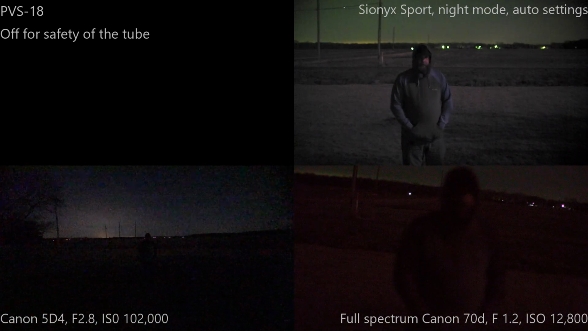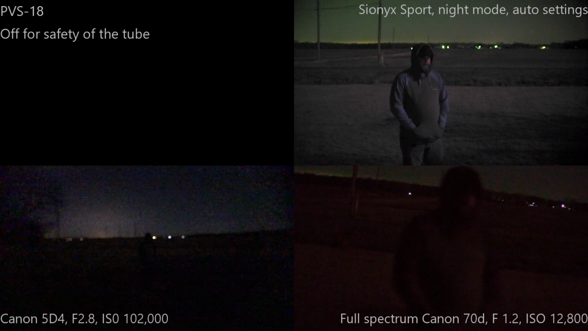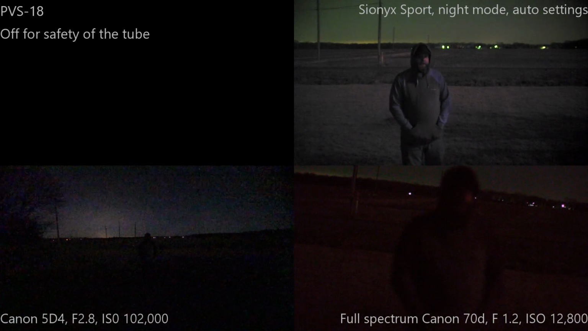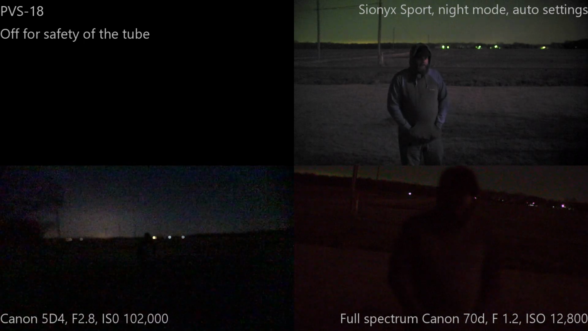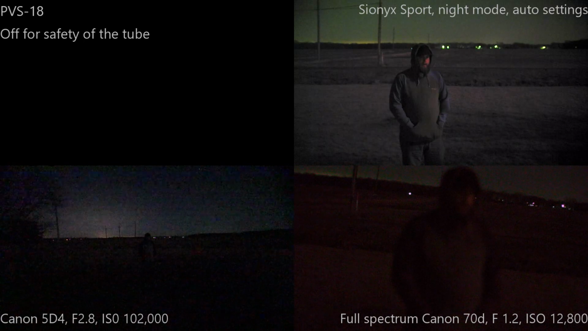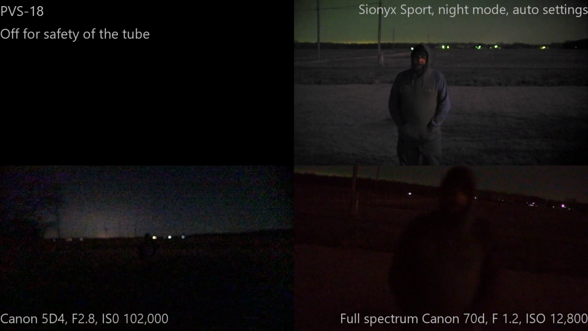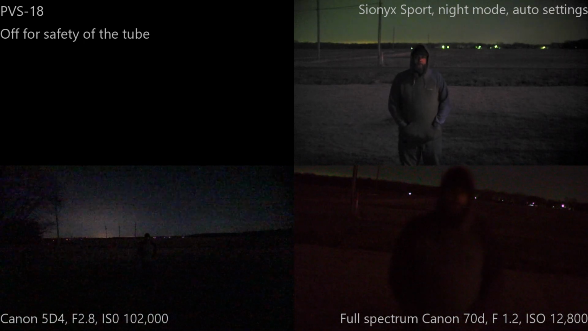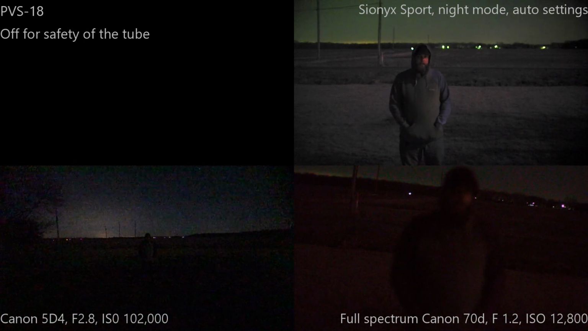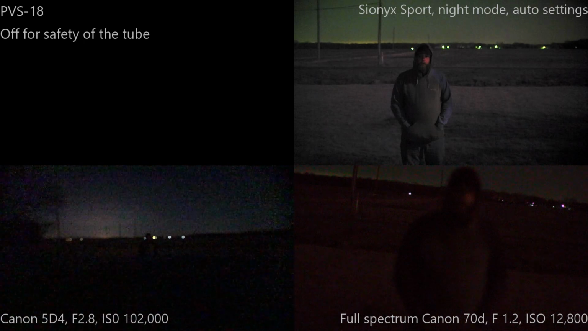I mean, it didn't do as well as a full frame 5D at 120,000 ISO, but it's at 102,000 ISO right now at f2.8, and I probably look like a shadow. While for the Sionyx, I can imagine that I'm very easy to distinguish. So I don't know. I don't know what to say to that.